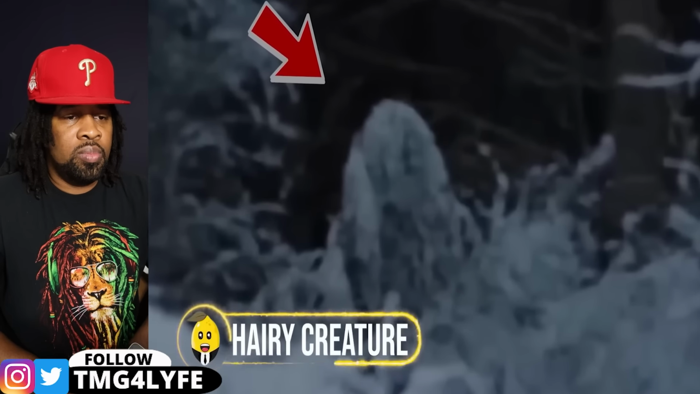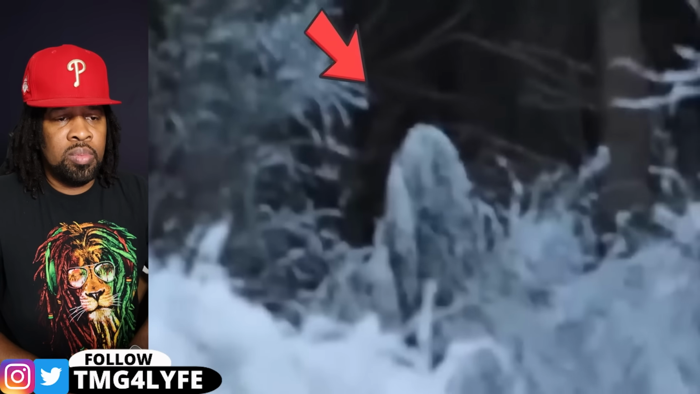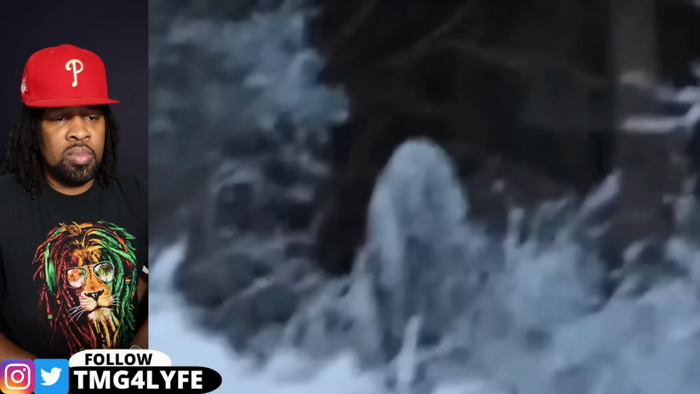Hairy creature. Captured in the snowy woods of Russia, this video has sparked a heated debate. Instead of focusing on the charming scenery, the camera zoomed in on a strange figure lurking in the distance. This thing, covered in snow, looked like a weird, hairy creature with a faint smile. So, was it actually some mysterious creature, or just a bunch of frozen branches moving in the wind?